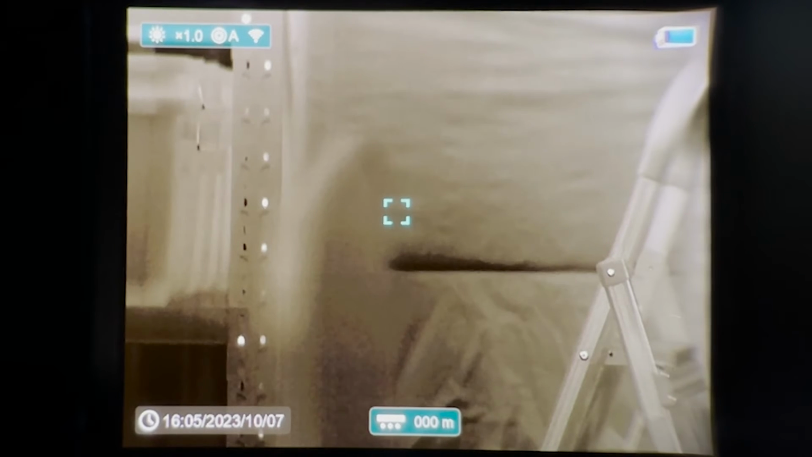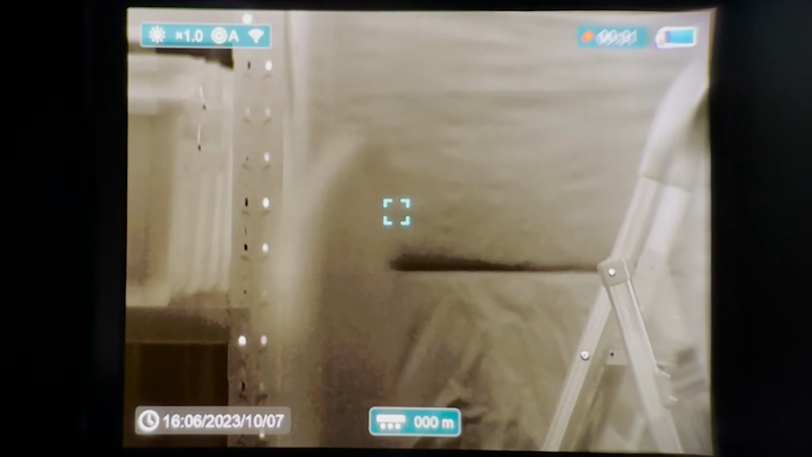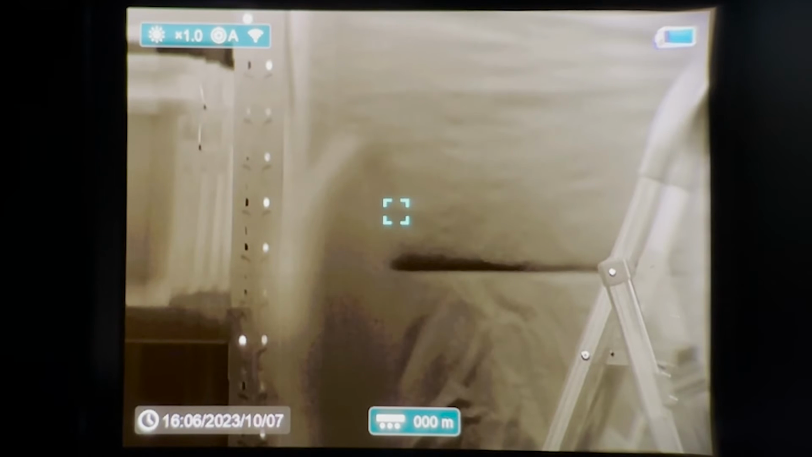Now say you want to take a photo or do a recording, a single press on the capture button will take a photo, and if you press and hold, it will start recording, as you can see there now. Now to stop recording, press and hold the capture button again, and we're finished recording.